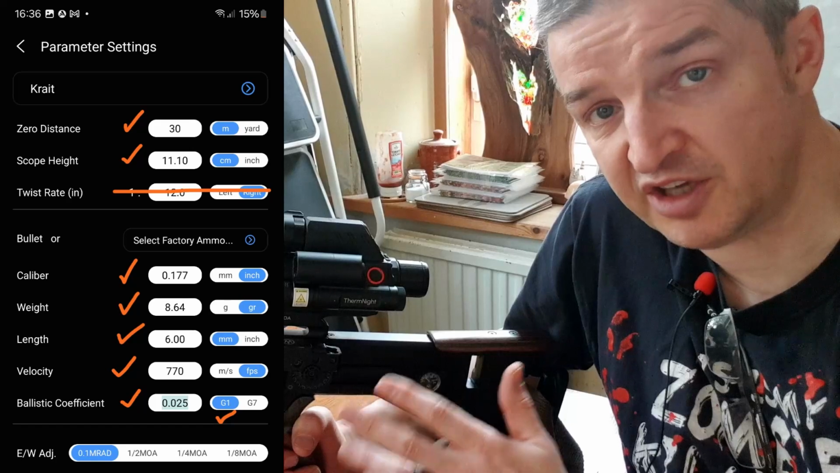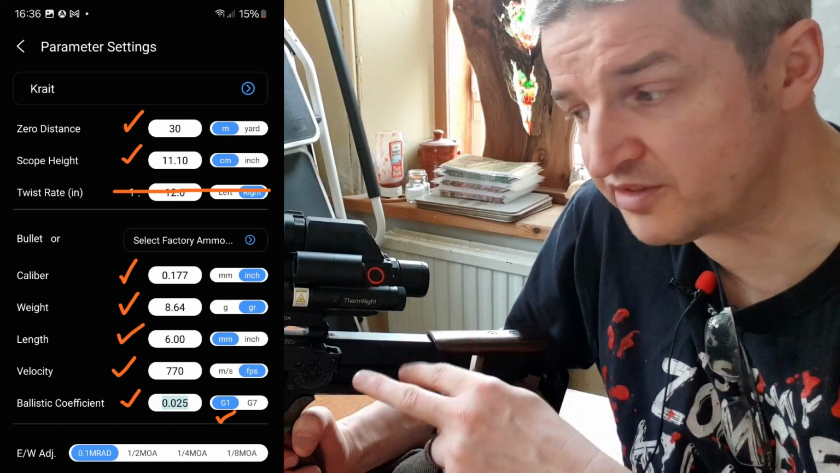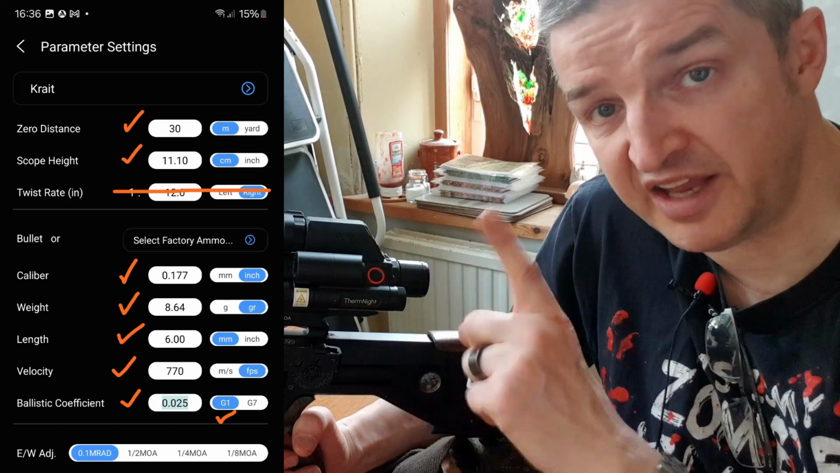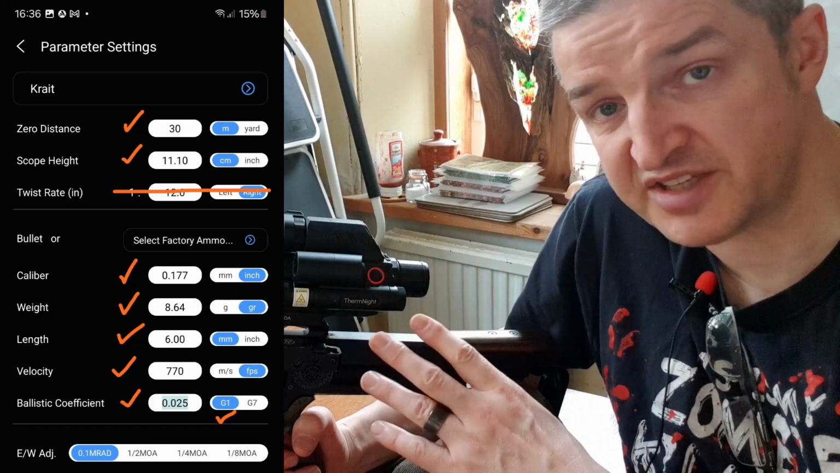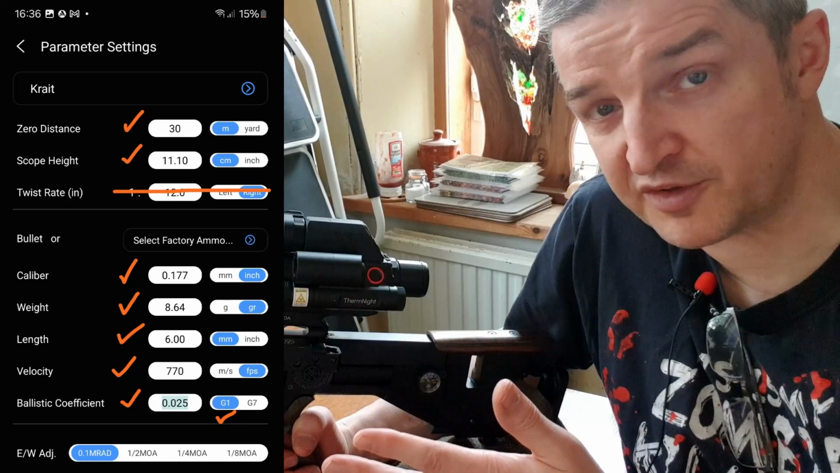But the great thing is you no longer need 2 apps, one to update the scope firmware and one to set up the ballistic calculator. The DNT app does it all. So you set up the DNT app, the 8 parameters, I'll put them on the screen.